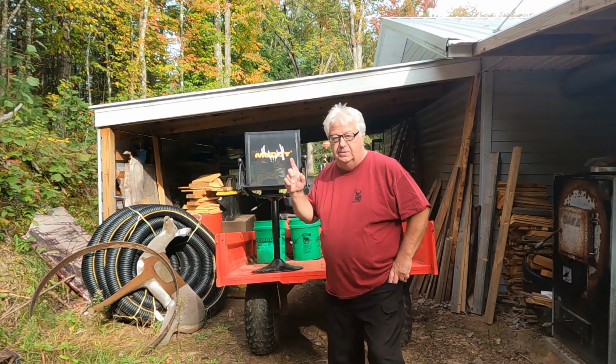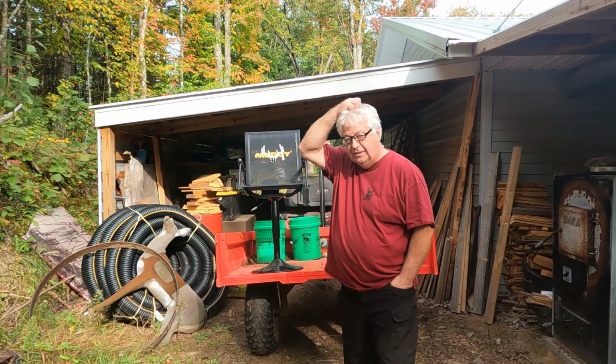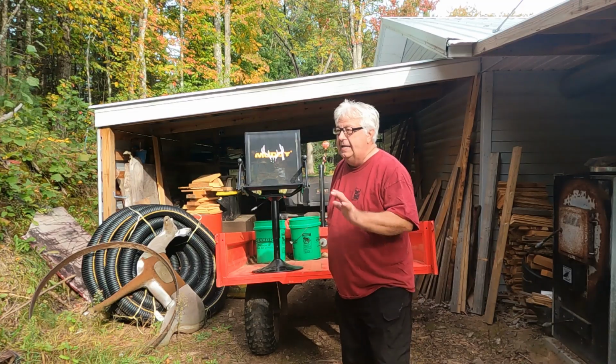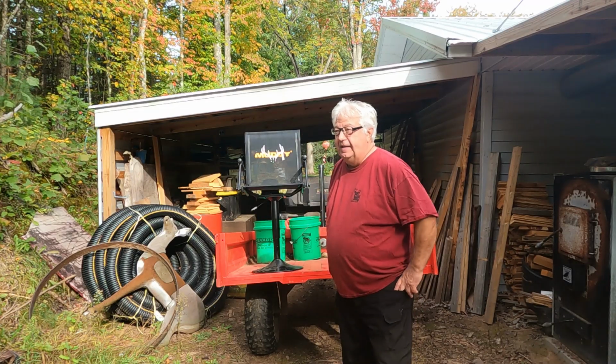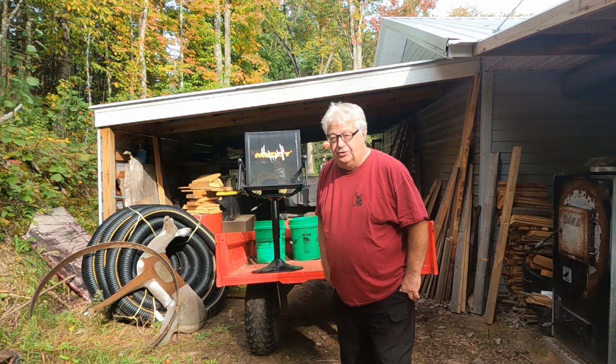This is the Muddy swivel chair. I want to say it was around $80, or that's what it's going for now. I bought this a couple years ago, but it's around $80 at Fleet Farm or any of the other stores that carry chairs like this.